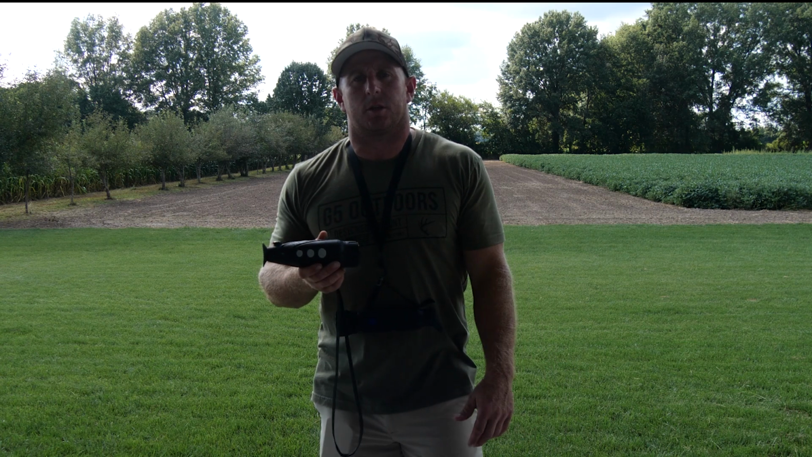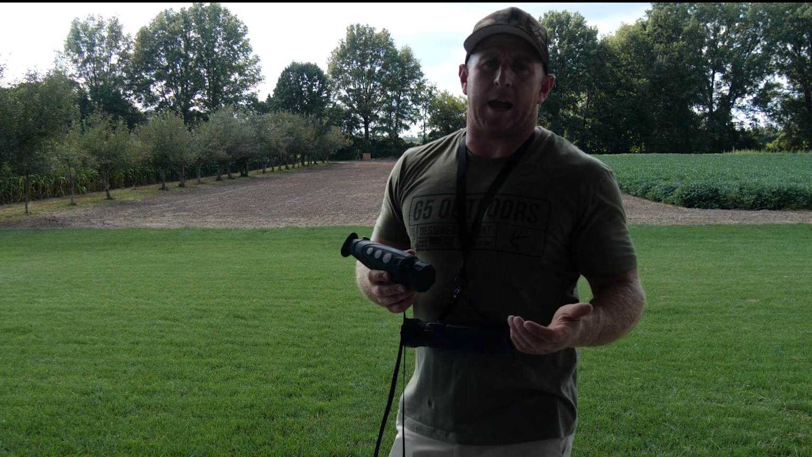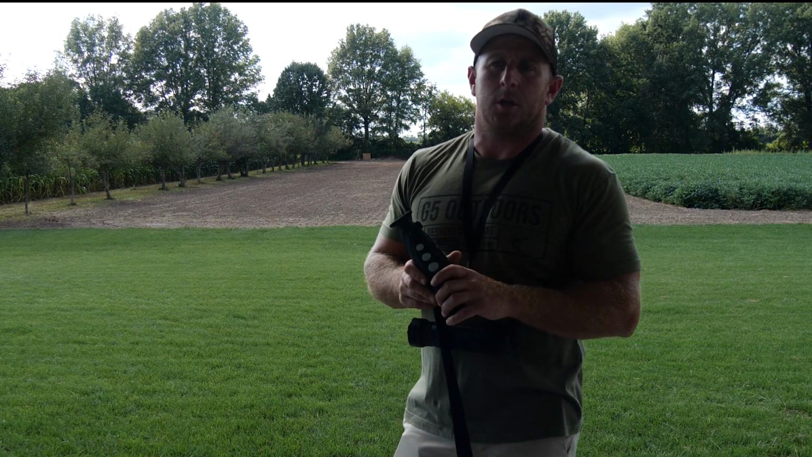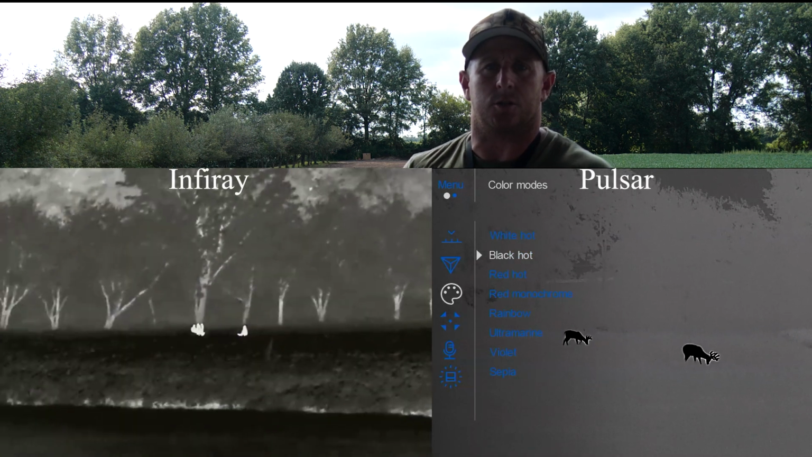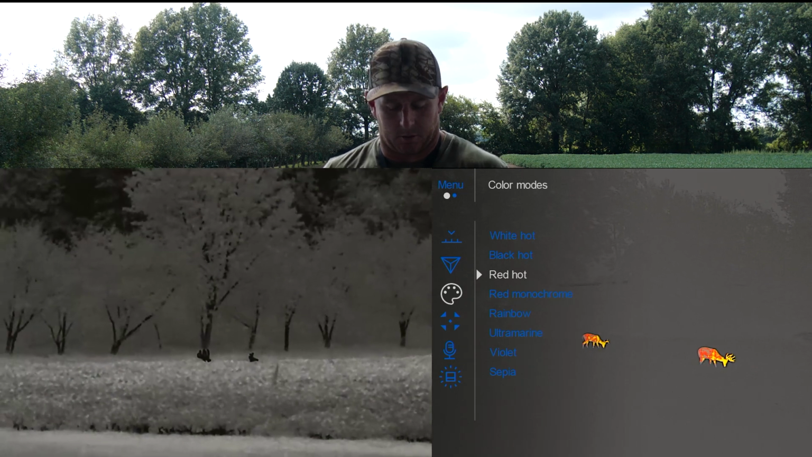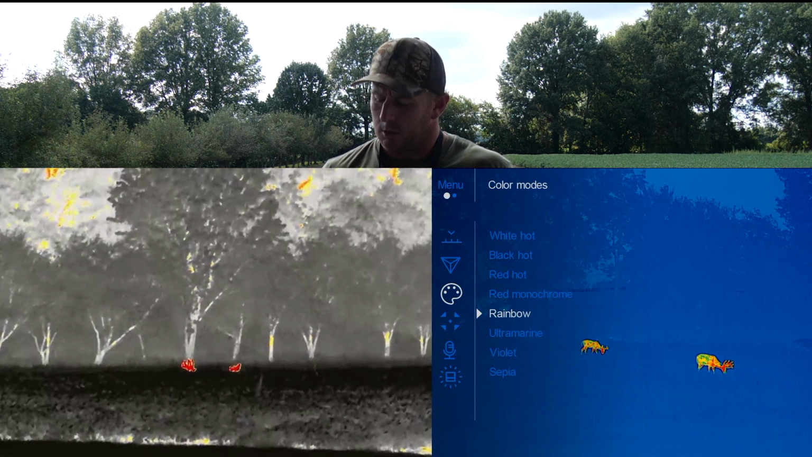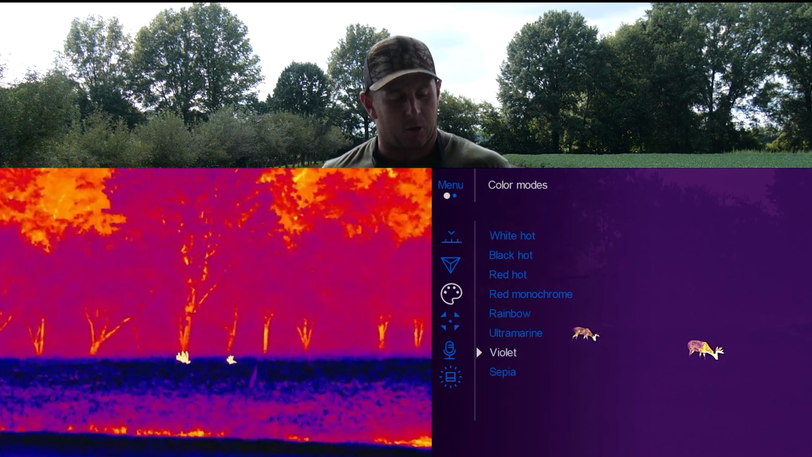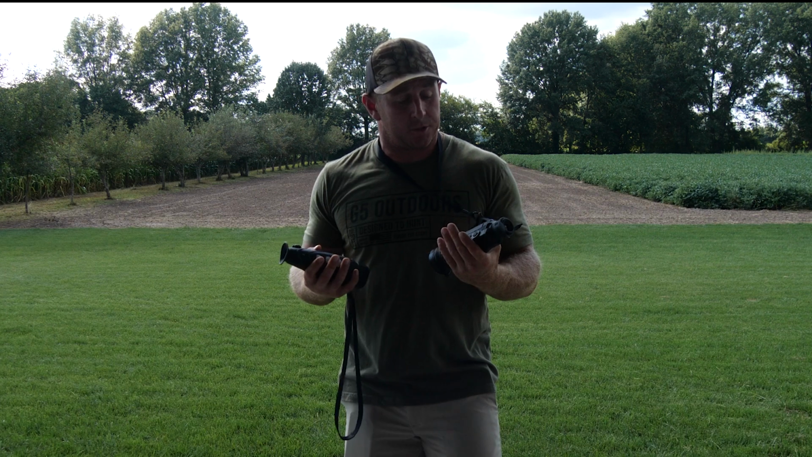Another thing with these units, they each offer several different color palettes. I like to stick with black hot or white hot. I think once you get all those extra colors, those are, you know, more of a hindrance and harder on the eyes than just using black hot or white hot. But they both offer several different color palettes. How user friendly they are and how the buttons work, I think they're both very comparable. They both have onboard recording and pictures.